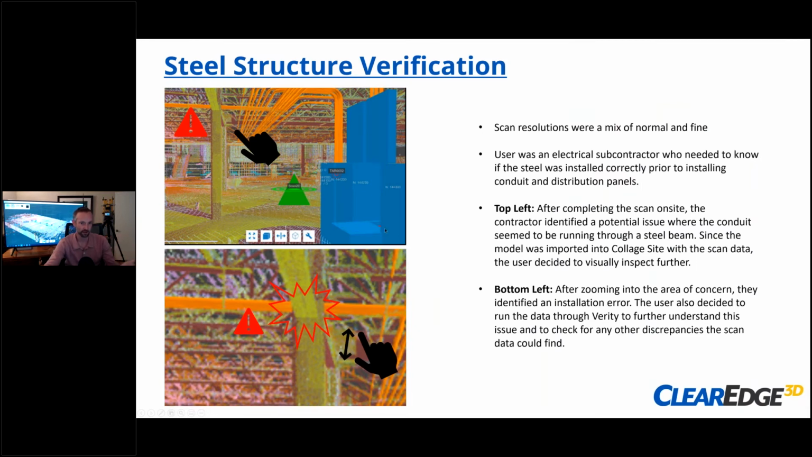So yeah, this is Collage Site. This is a very large electrical contractor, and it's like, hey, it looks like the steel is installed wrong. My conduit is going through this joist. Is that true? Well, the really cool thing is when we first localized the GTL, the survey control was actually a little bit off. They hadn't transferred control into the building from outside correctly, but the building was getting built relative to the control inside the building, so we just used that.